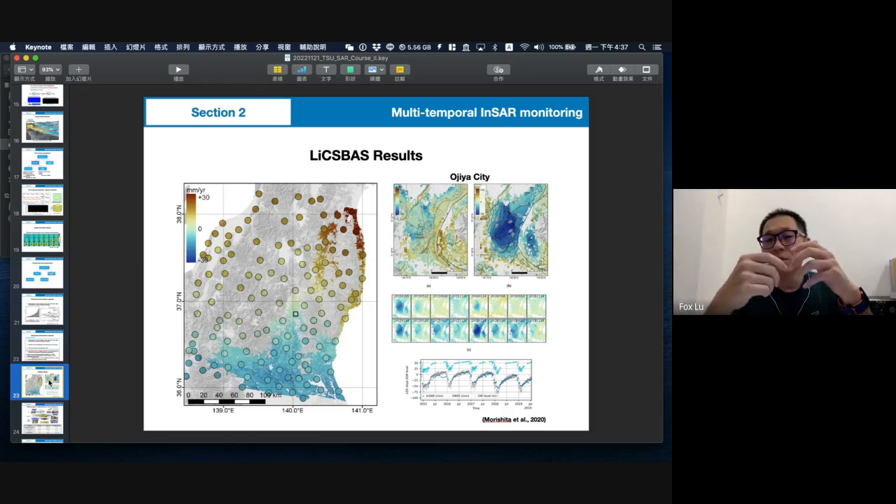Maybe you will think about using SBAS. It is better than PS because the environment should be good for SBAS analysis. So it will depend on your area.